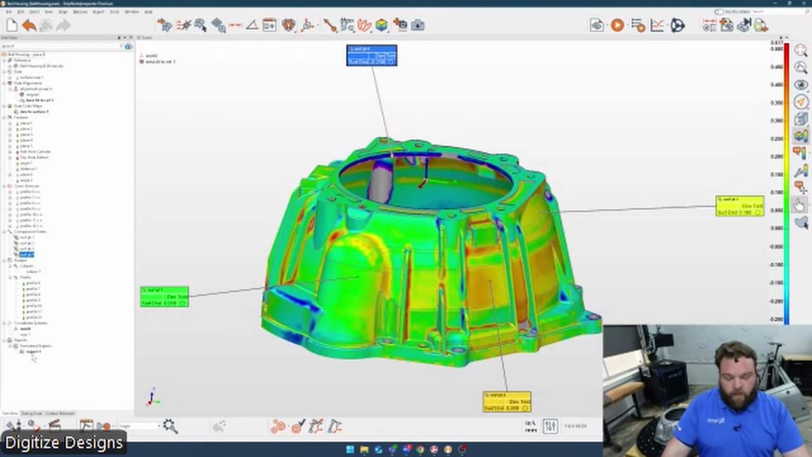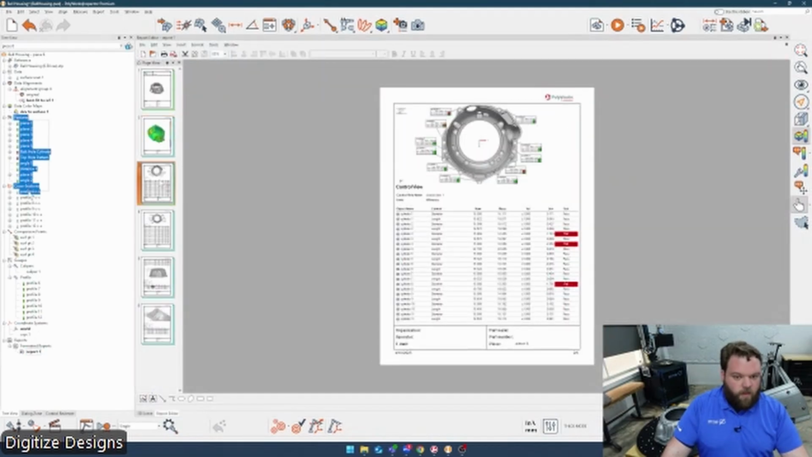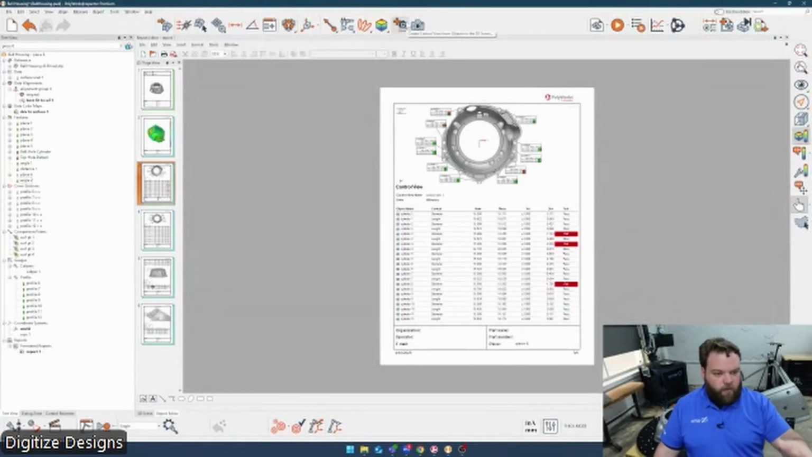So the other thing that got upgraded in the background when we created this new scan was this report. This was automatically generated as we defined these features, or as we made the 3D view look like what we wanted each one of these pages to look like. There's just this button here called Create Control View, which is Polyworks for make me a page of the report that looks like whatever I'm looking at right now. And so that made me this page here. We did that a couple more times.